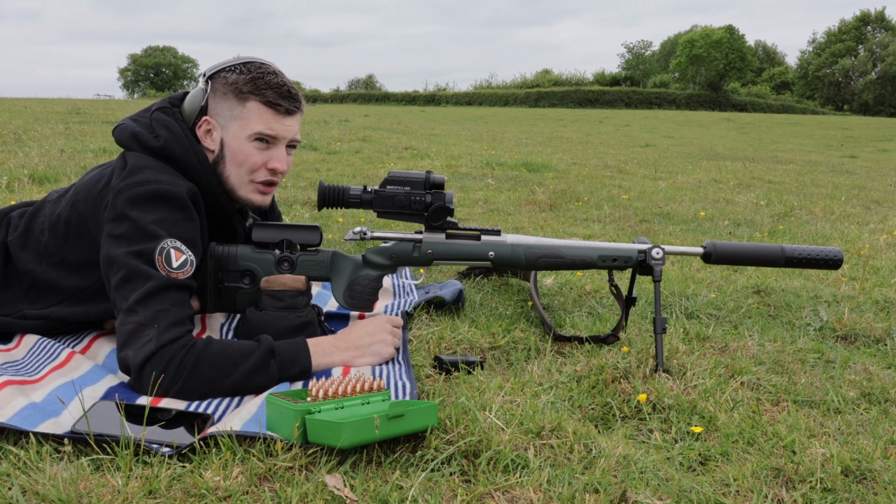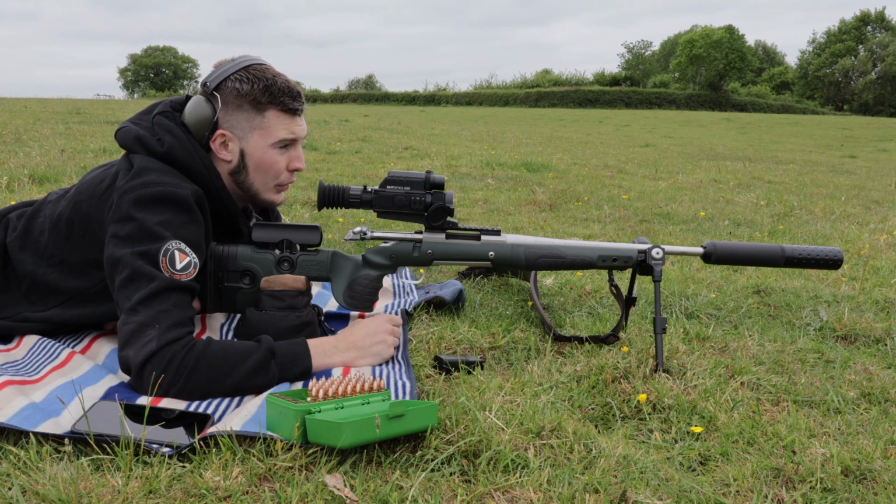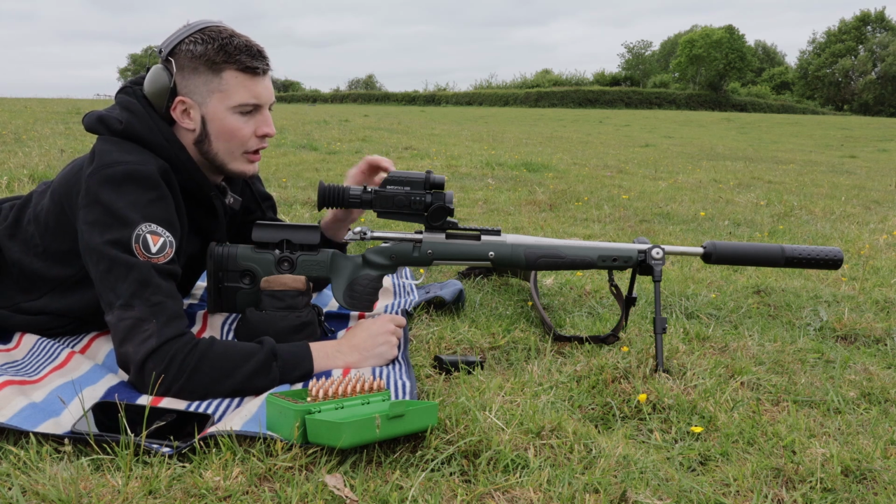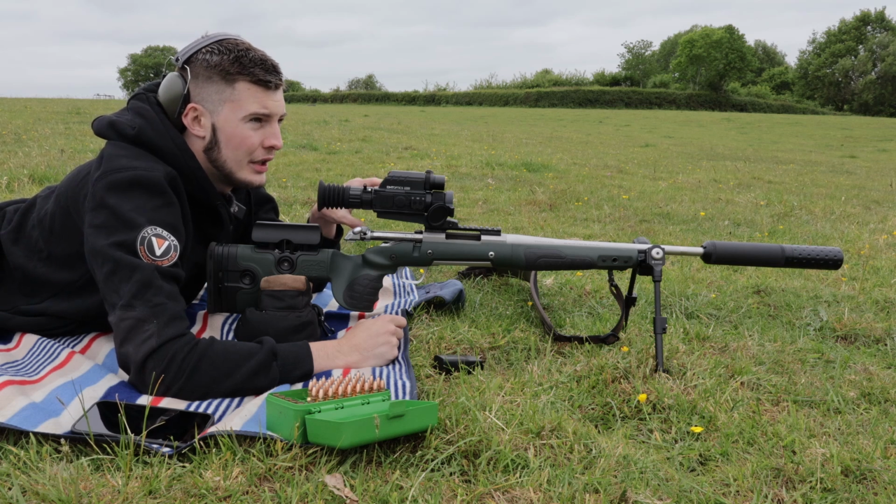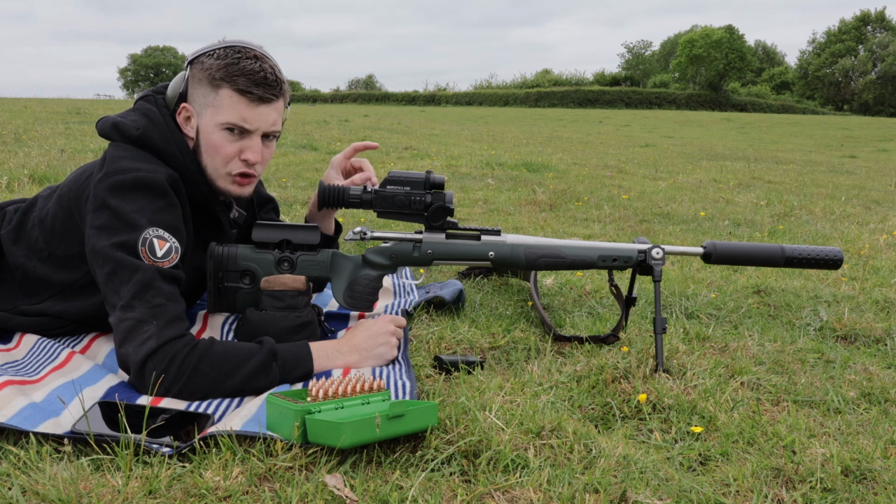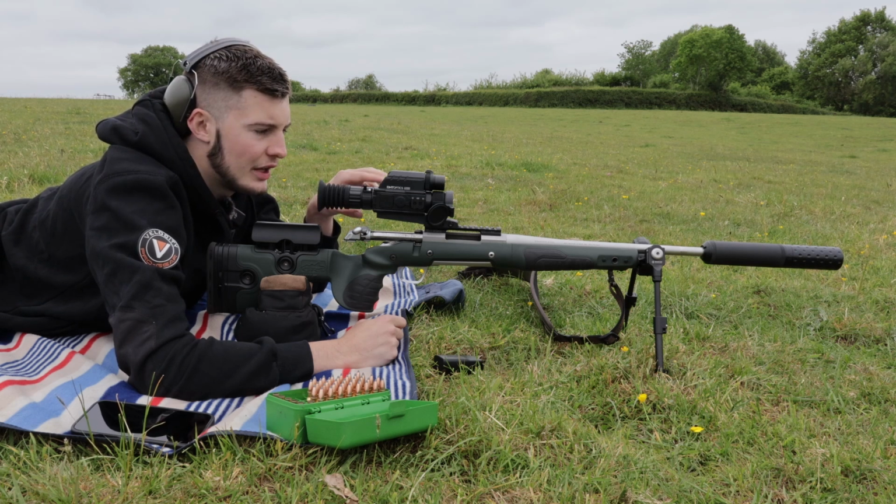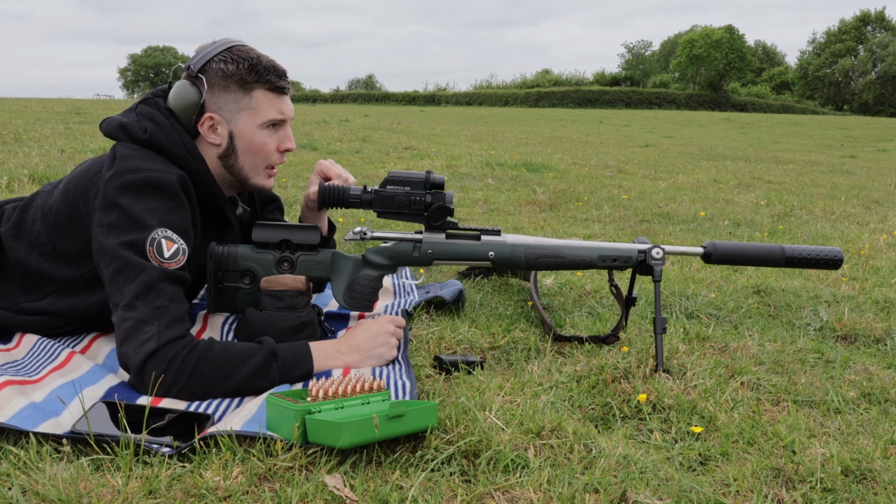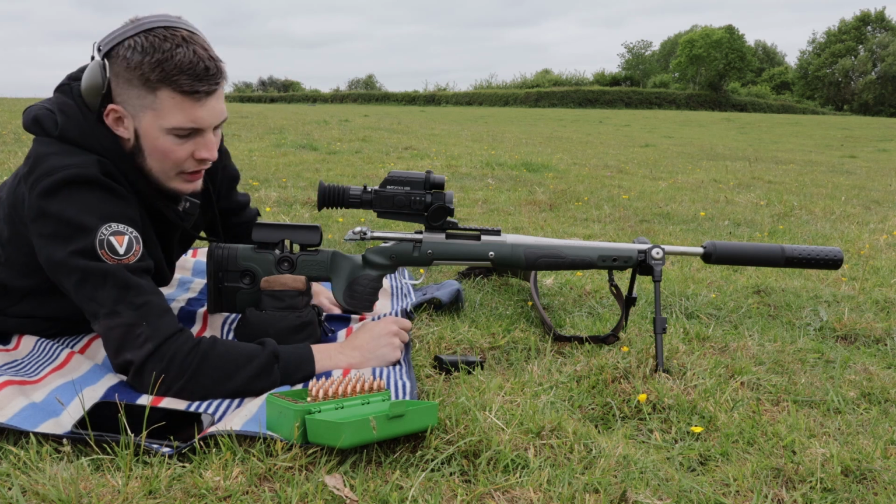Obviously it would vary in conditions. If it's -20, obviously it's going to be a little bit less, but ultimately you have got the thing of keeping another battery in your pocket and then just slotting it in. That's the advantage of having battery style ones where you can just keep a charged up battery. I always keep 2 charged up 18650s and these batteries in my gun bag, so then you can just swap them out. But yeah, let's do an adjustment.